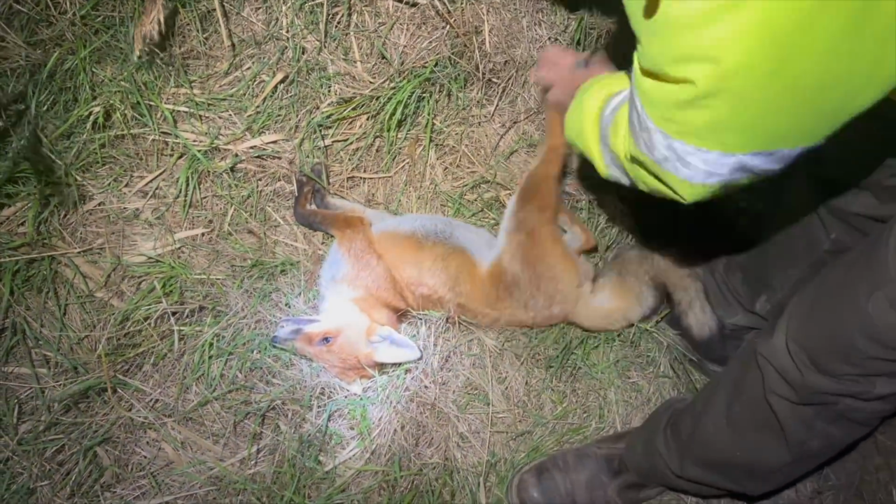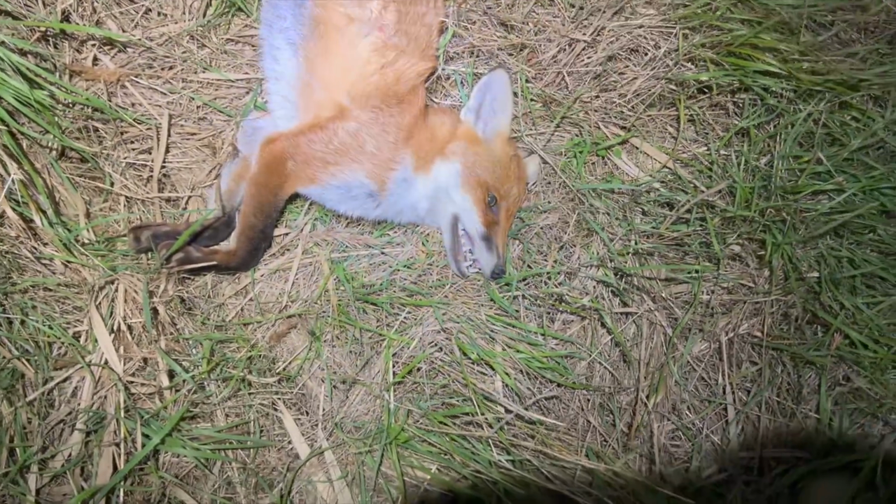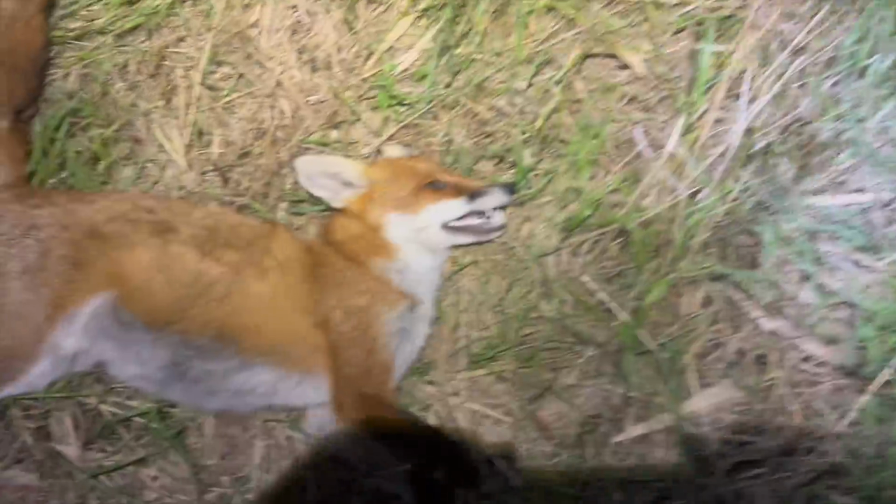Dog fox. But he is a young un, isn't he? Is he young one? Yeah, see, they're fairly white compared to that other one. Oh yeah, yeah.